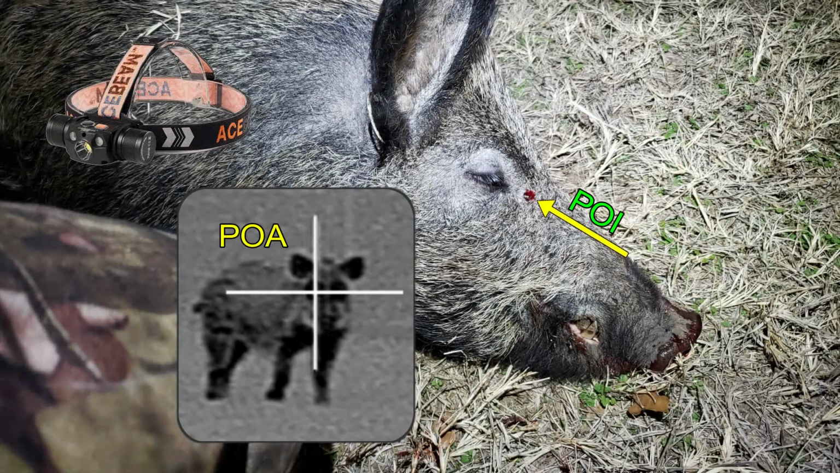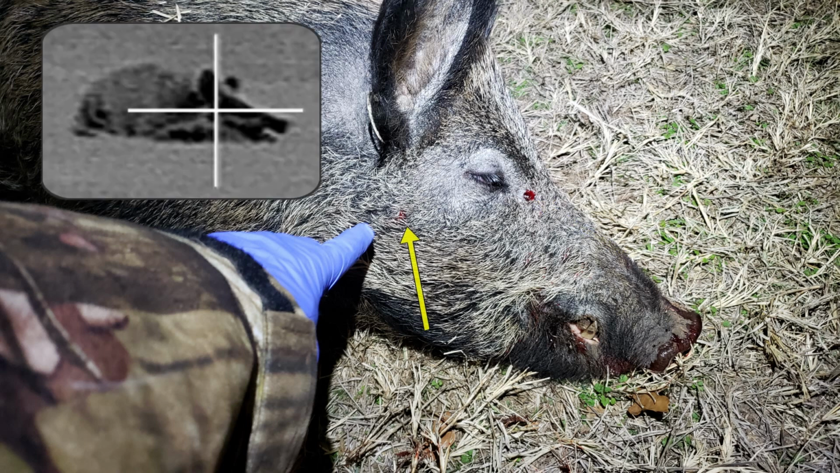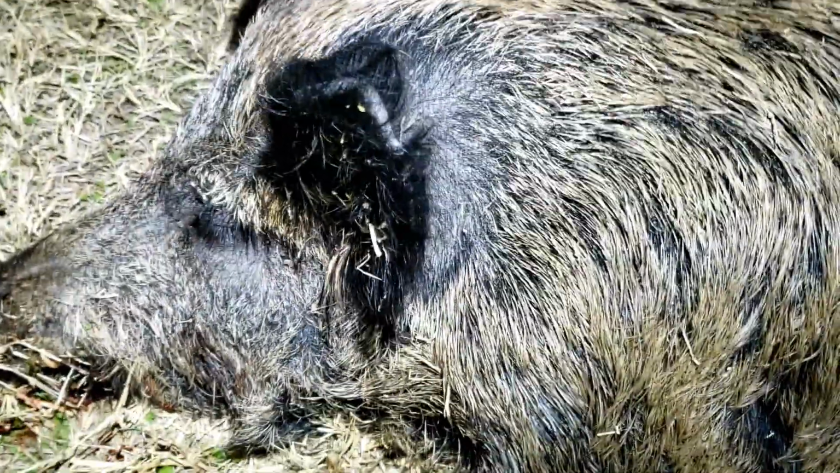The first shot impacted right next to the right eye, just slightly right of the point of aim. I don't doubt that this shot was fatal. That the hog lifted its head and tried to breathe was probably just part of agonal breathing, so it was on its way out at that time. However, I did fire a second shot that went in slightly lower than I wanted, below the right ear, across the brain case, and did not exit.